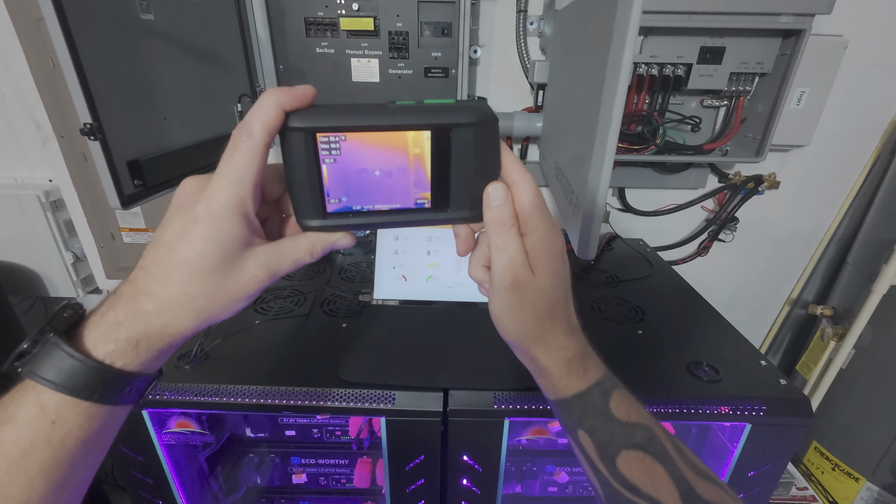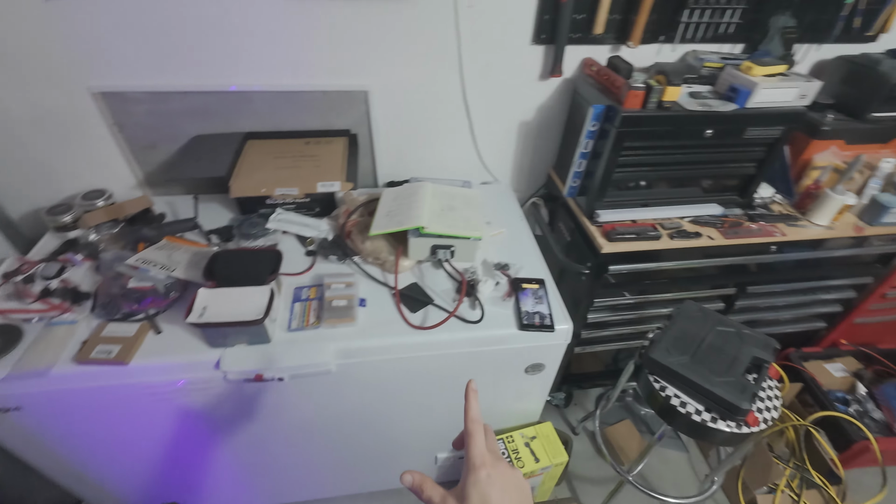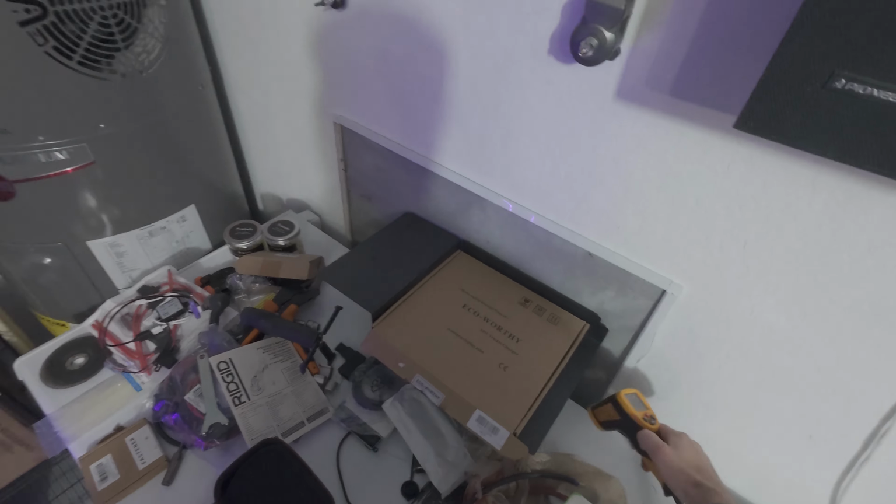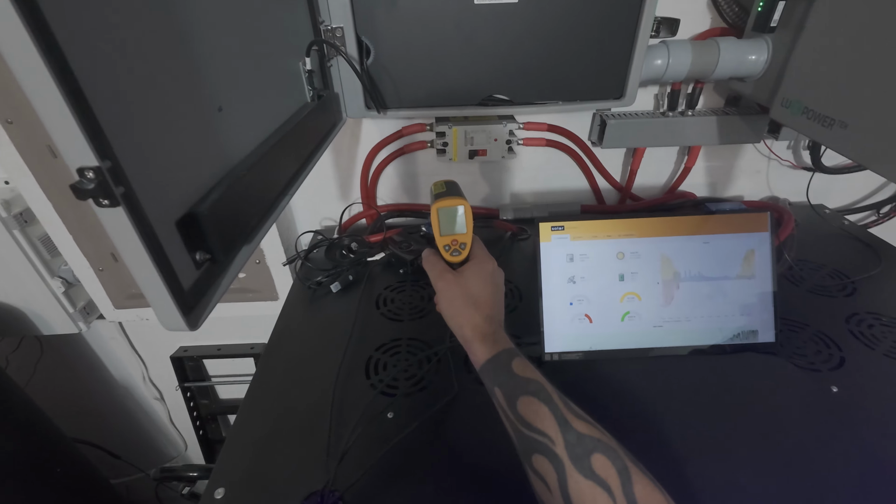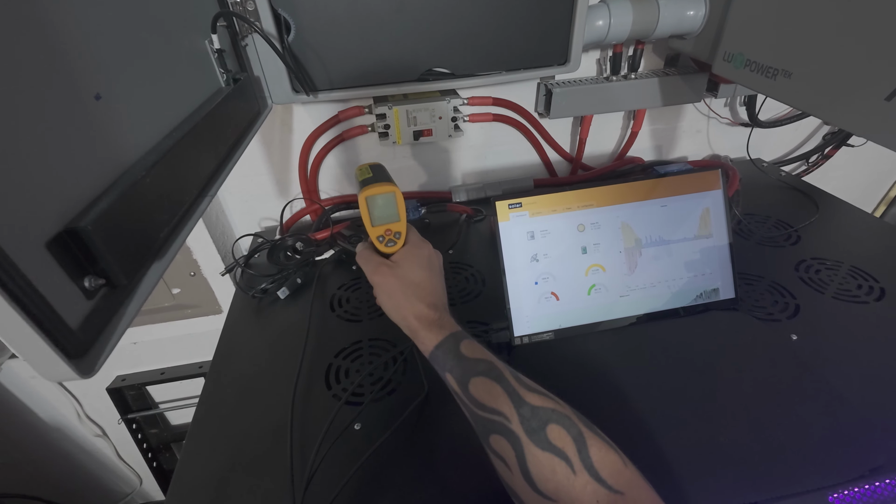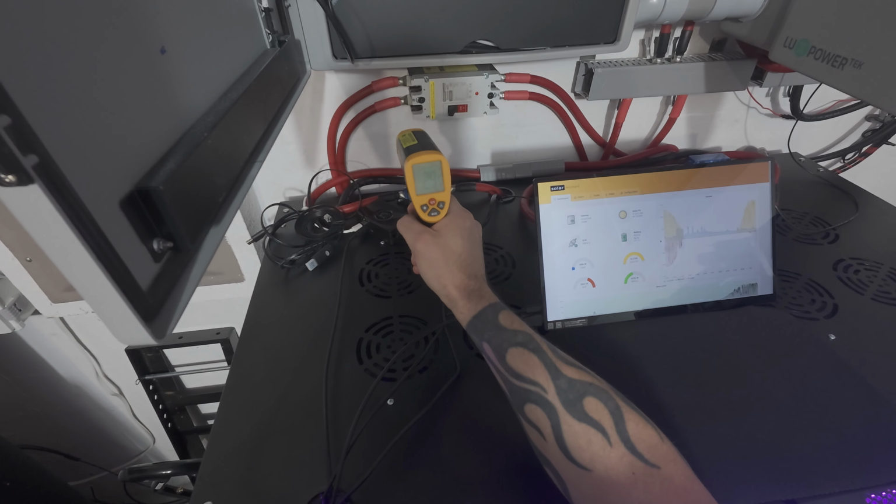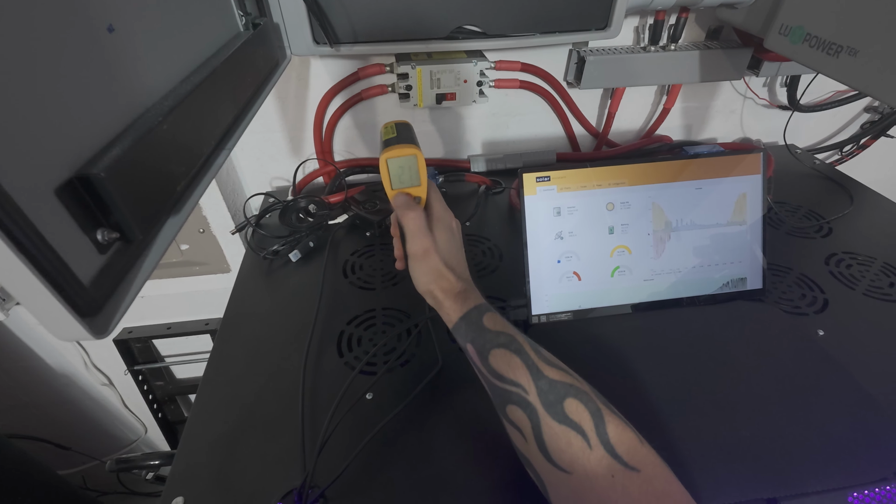Even if you have to use one of those cheap point and shoot infrared ones. I know we've got one around here somewhere. One of these. So like we know that wire is 100 degrees Fahrenheit. You might not get that really cool visual data with one of these, but you can still get some readings. So let's see what we got here. That's Celsius. Let's go Fahrenheit.